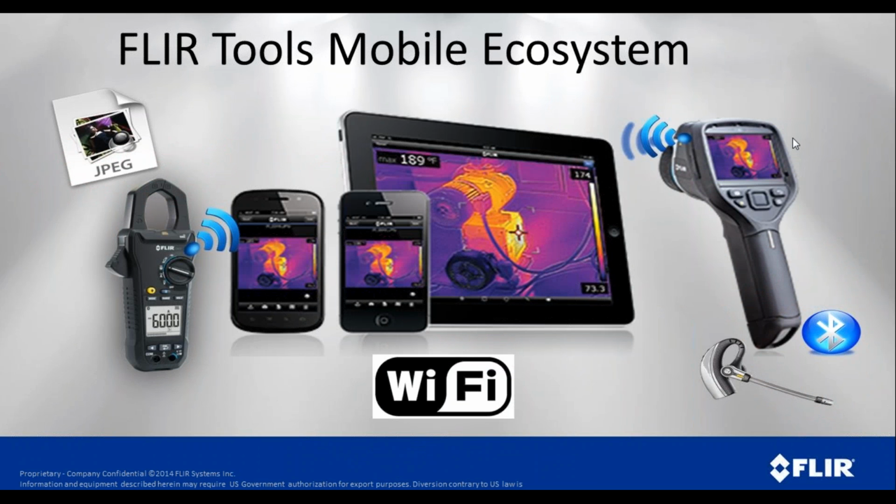With a lot of our cameras, we have the ability to connect up to the FLIR Tools mobile ecosystem. And with that, a lot of our cameras will connect up to smartphones and tablets via Wi-Fi. And not only can we see the image live streaming to the phone or the tablet, but we can control the camera. We can switch from visual to thermal. We can move the measurement spots around. We can save images and we can save videos.